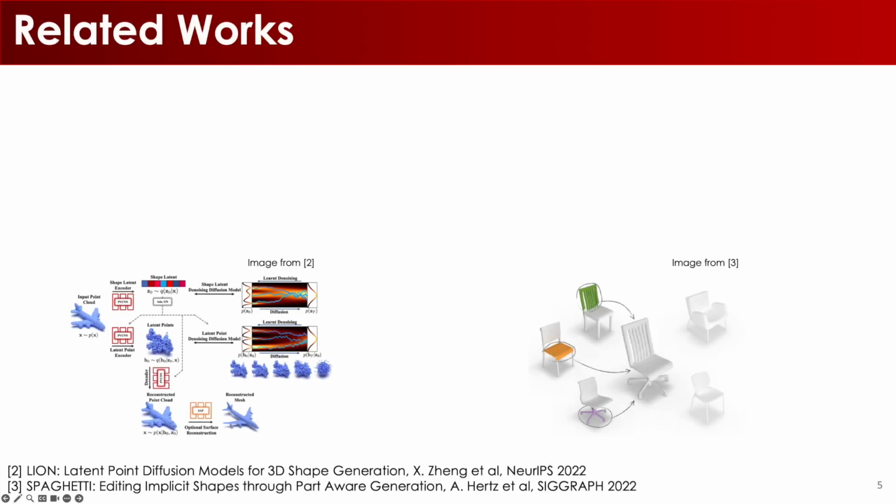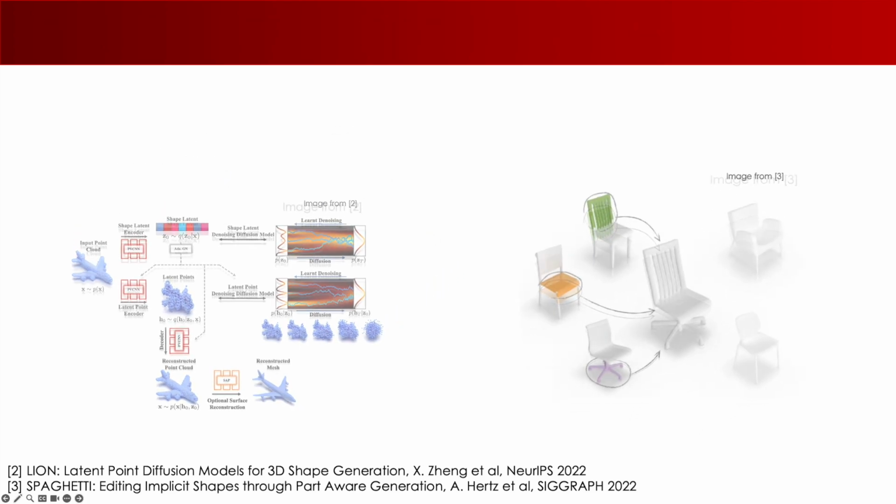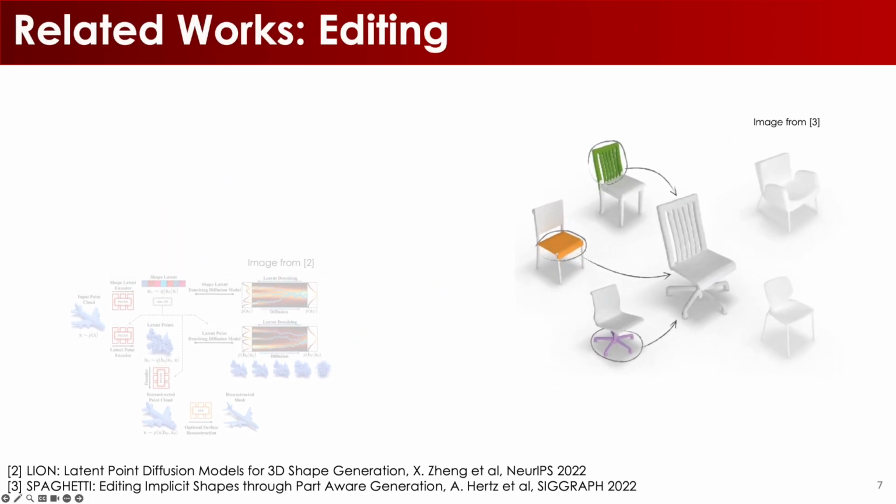Previous works have either focused on 3D generation or editing separately. Works like Lion encode shapes as a global shapecode. At inference time, it can only perform unconditional generation without control. The other lines of work, such as Spaghetti, focus on shape editing alone. However, they cannot generate novel shapes from scratch.